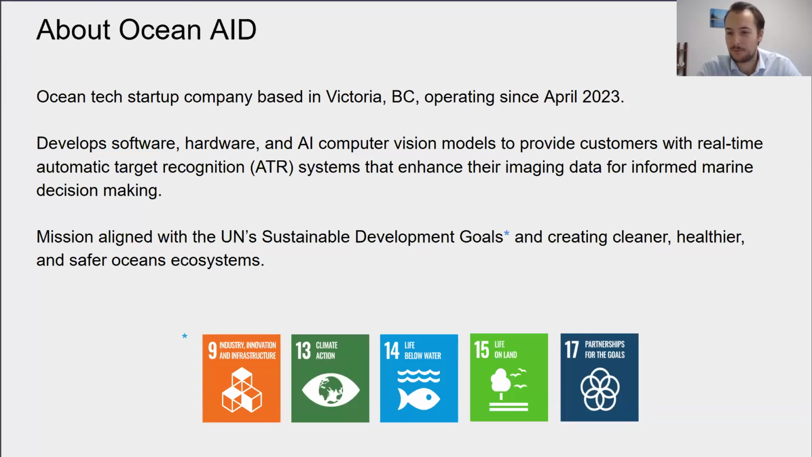We develop software solutions and also are developing hardware that optimize that real-time detection to provide more comprehensive data while you're out there on the water so you can make more informed decisions. And our mission, I guess, is really to provide and create cleaner, healthier, and safer ocean ecosystems for the next generation.